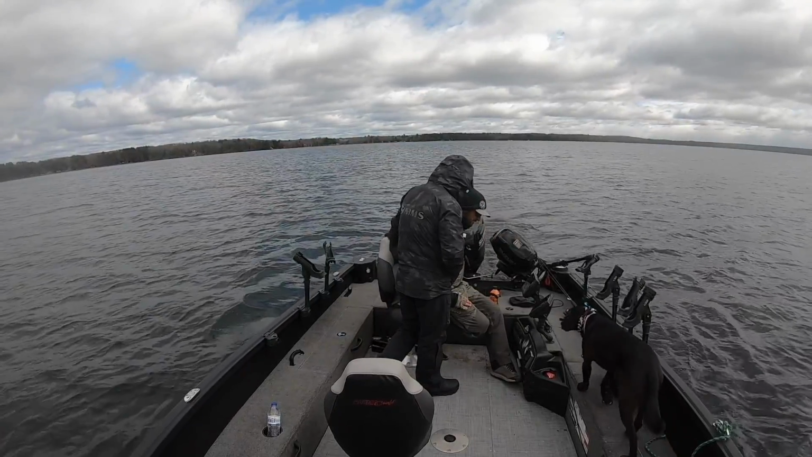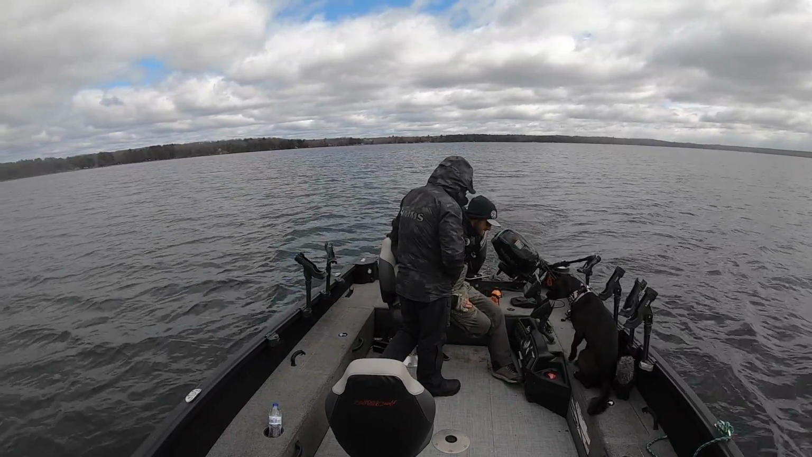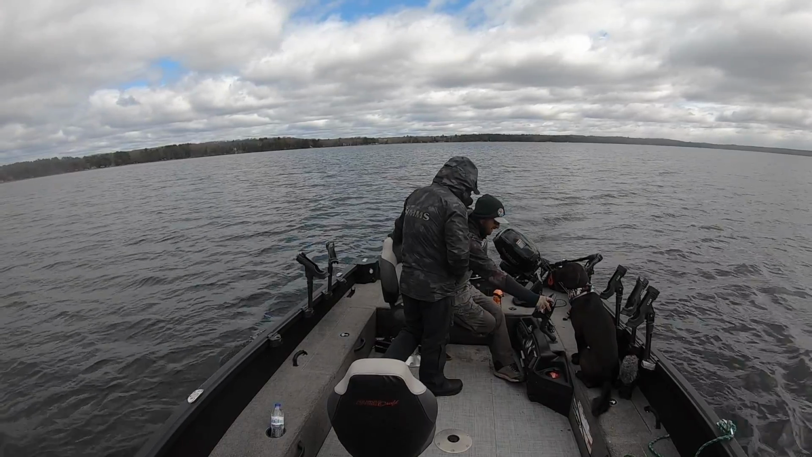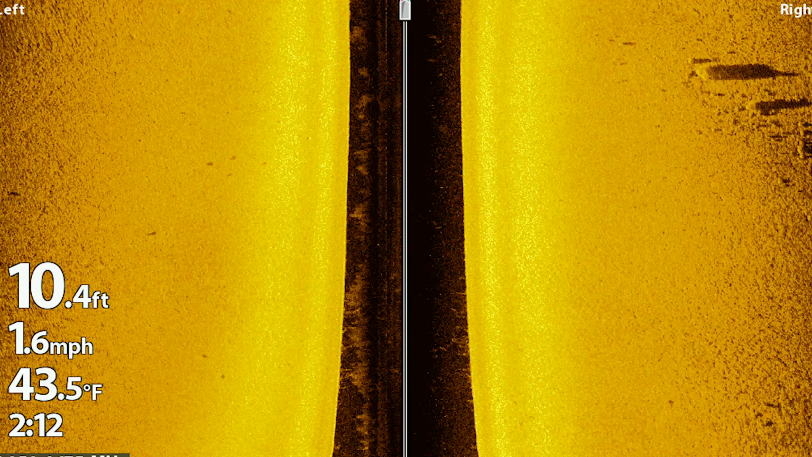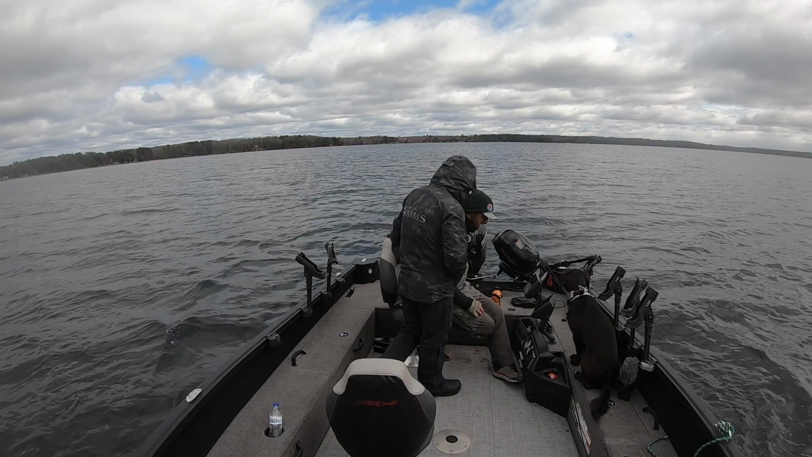All right, so we got some rock off the right side here. Some real nice chunky stuff. That is exactly what we like to see for sure. I'll go ahead and take a screenshot. So it's not like a big rock field. It's more like just a boulder cluster, or a rock cluster. Stuff that'll definitely hold fish.